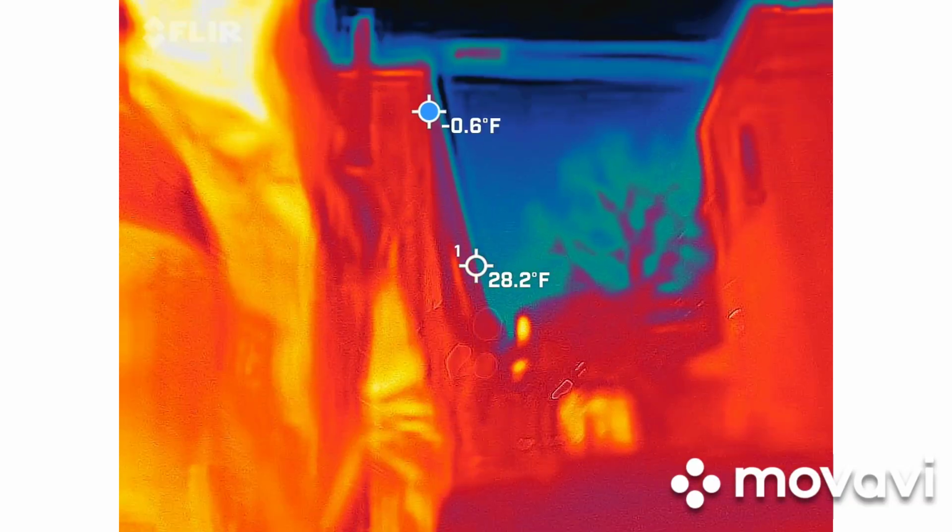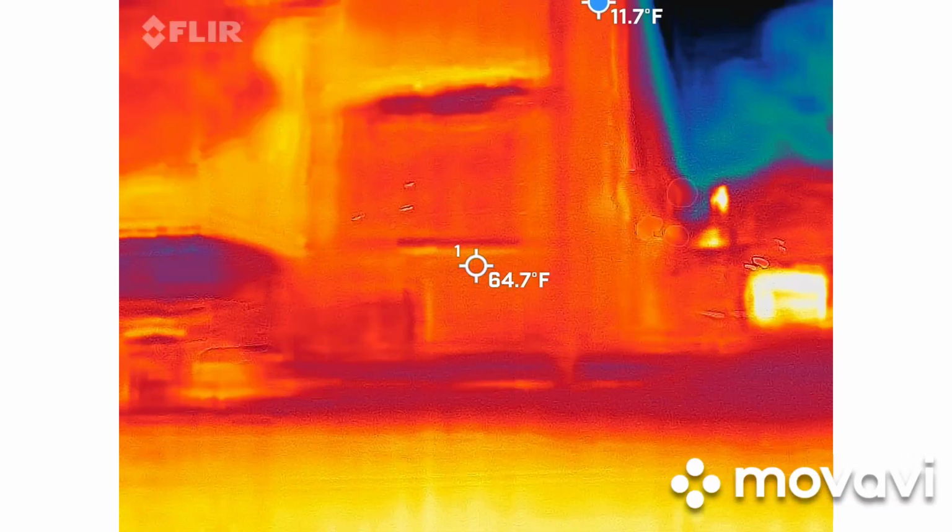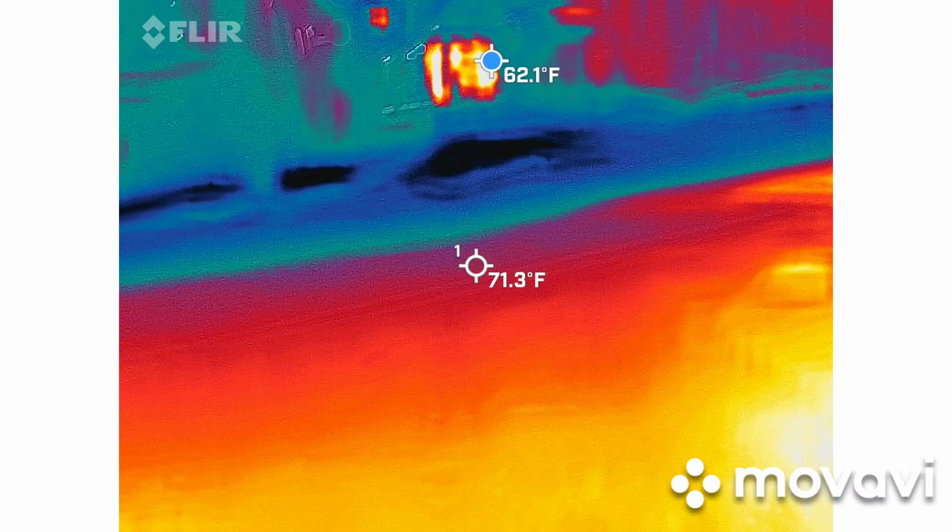Yeah, let's put you against the wall for sure, just as people are going to start to walk by. I'm not paying somebody behind the door, I promise.